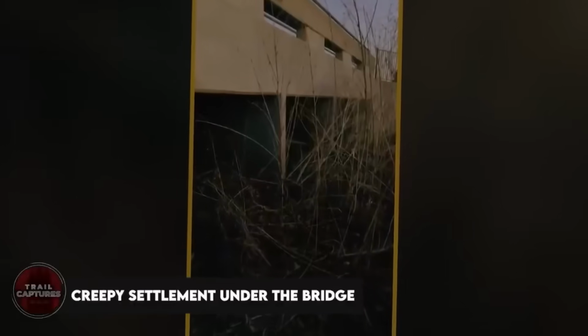Creepy settlement under the bridge. In this blurred video of an underbridge settlement surrounded by thick-grown vines and wild bushes, an observer witnessed something weird. To find out the cause of this unusual activity, the man hops on a journey to find out the truth about these vague movements. As soon as he went under the bridge, heaps of wild twigs and branches welcomed him, all hiding the entrance of a long bridge, giving it an appearance of ambush to protect the unknown.